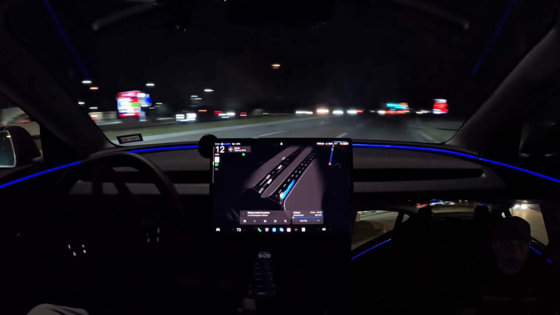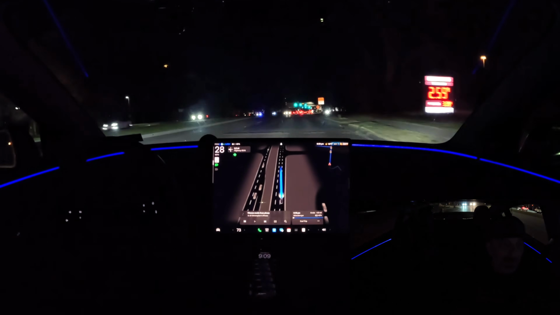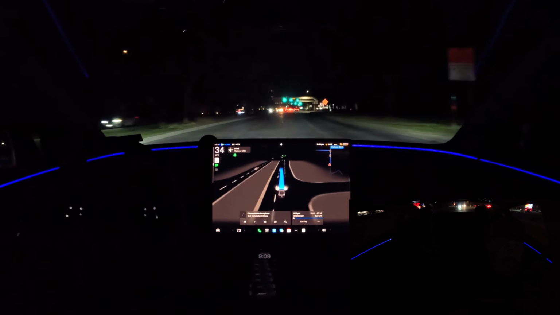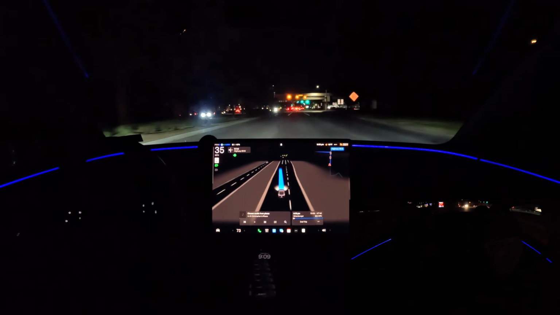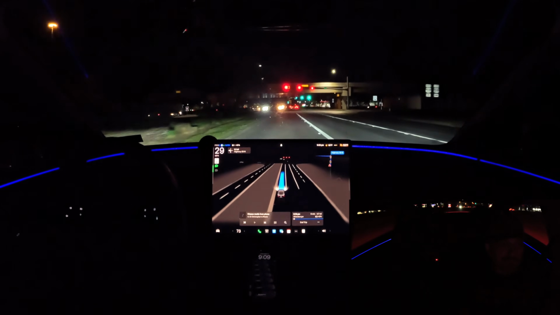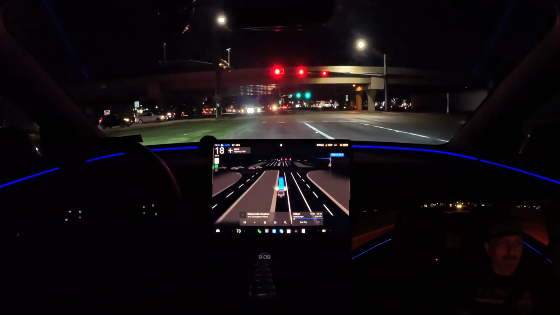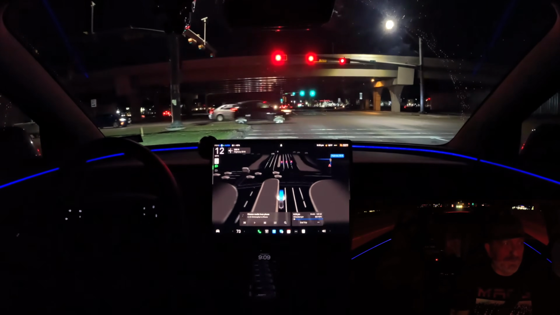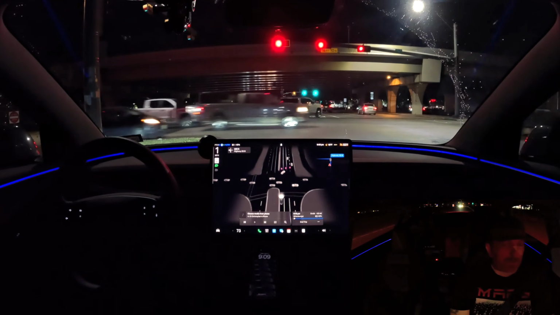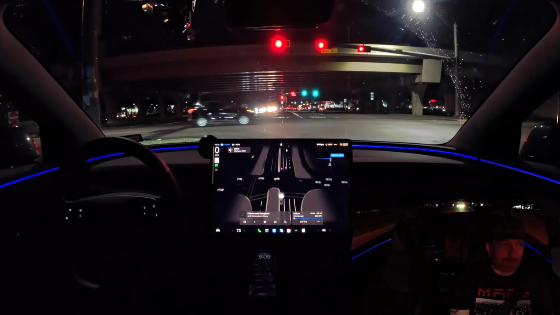All right, make a right turn here on North Park out of the HEB parking lot. Getting over to our left, we're going to get stopped by the traffic light. We're going to turn left on the opposite side of 59 East X Freeway after we pass through the bridge here. But yeah, so it did a great job on the way here.